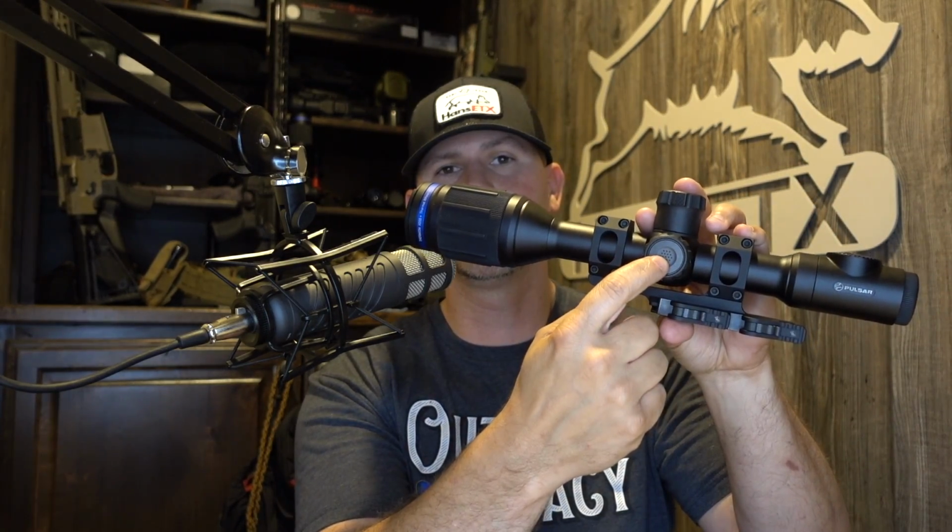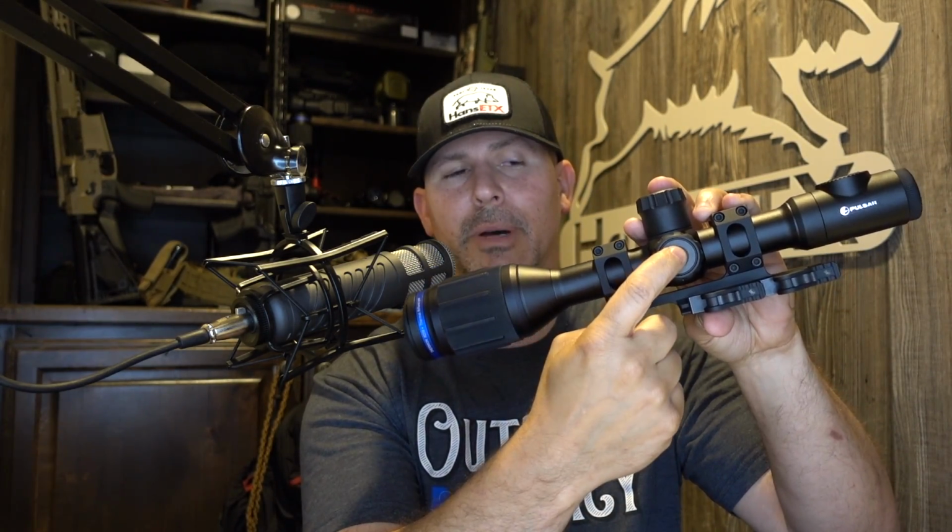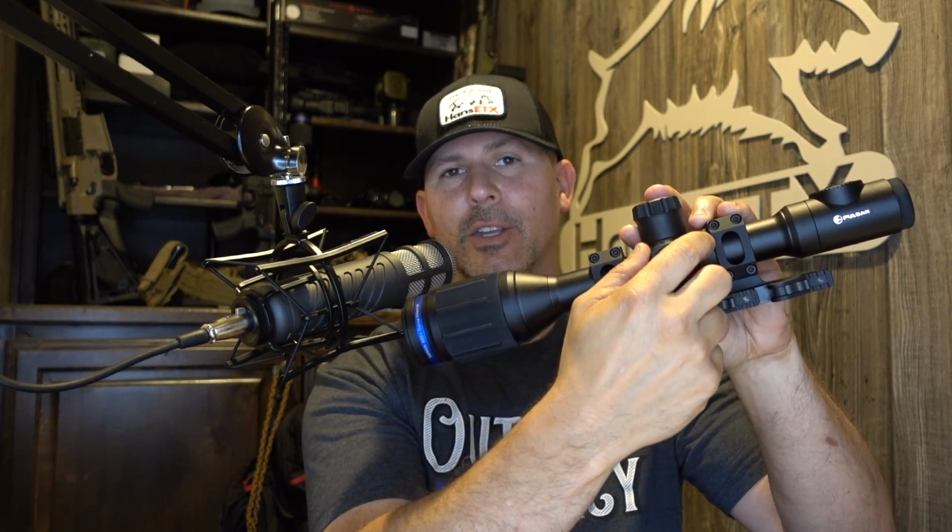Now, to get into the menu of the scope, you're going to use this, which almost looks like a turret. It's a button that you push and hold, and you turn this wheel, which goes up and down in the menu. You can also change your brightness and contrast based on the difference between a short press and a long press. Very easy to get used to using.